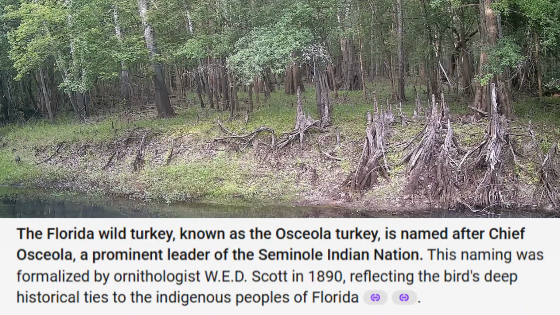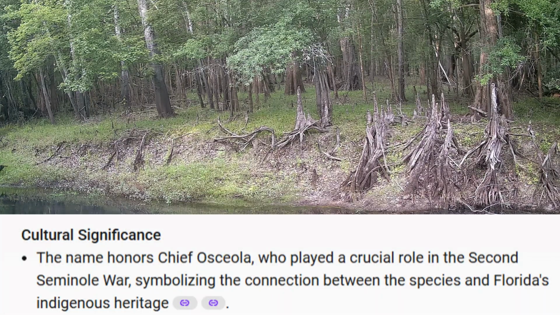He was a prominent leader of the Seminole Indian Nation, and the turkeys were named that in 1890. And the turkey tracks too here, as you're learning your animals. The turkey tracks, the center toe is straight, and then the other toe on the left and the right are at a 45-degree angle.